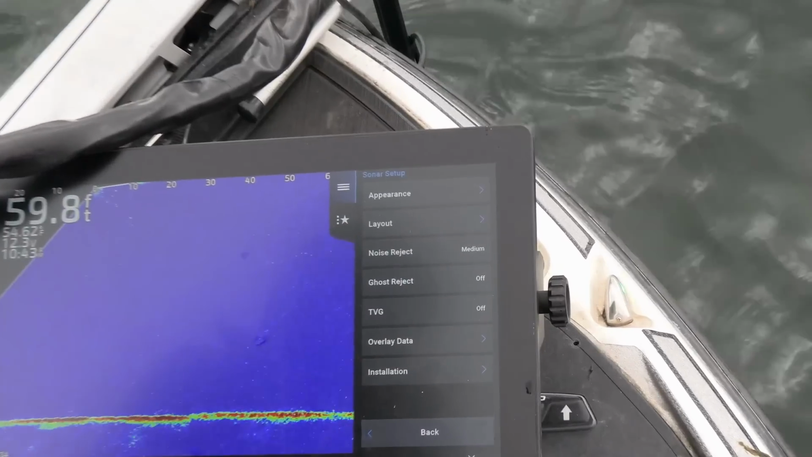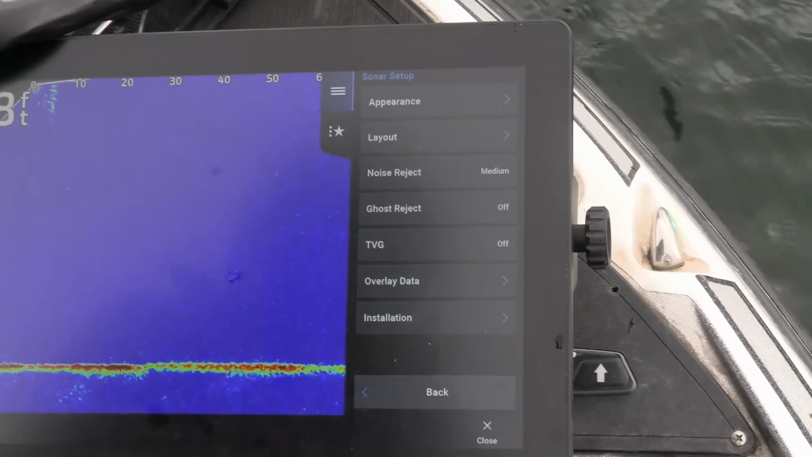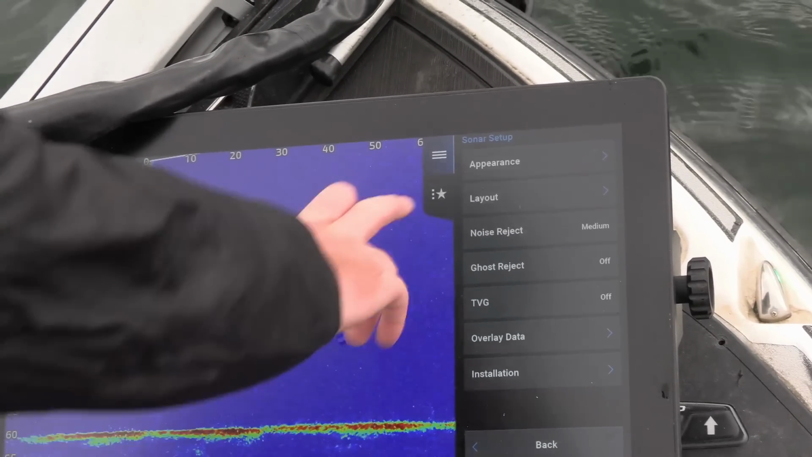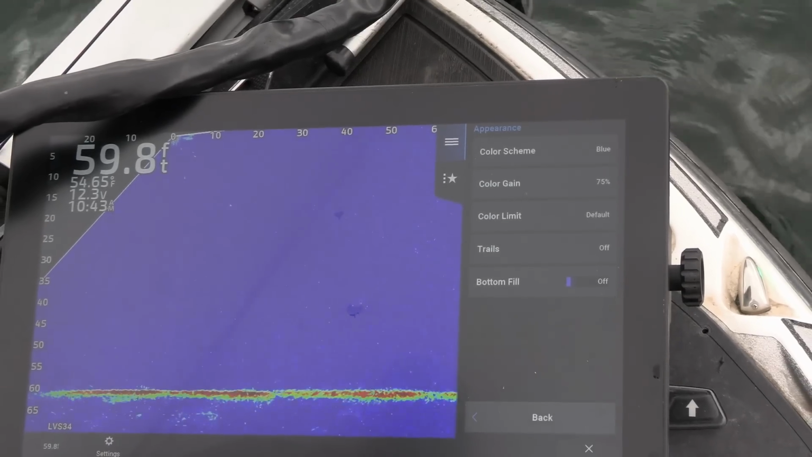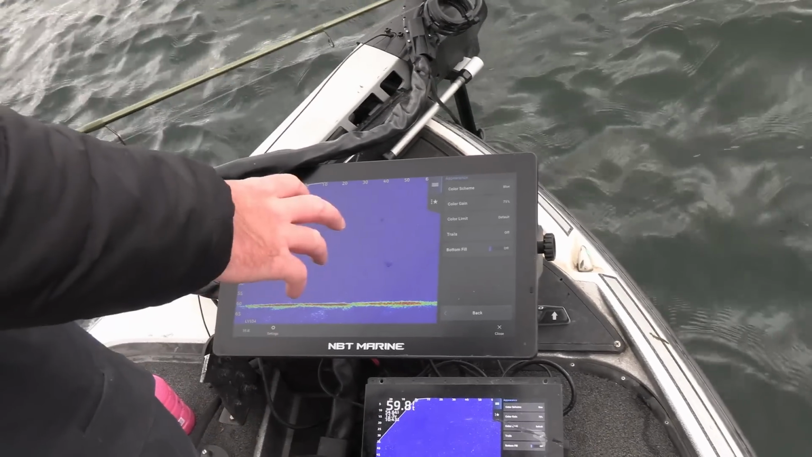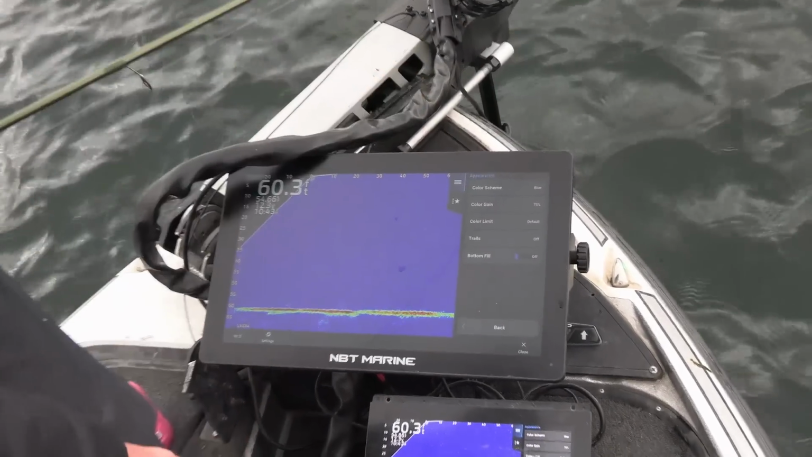Noise reject I keep on medium. Ghost reject is off, and the time varying gain is off. Obviously the color palette's blue. That's what I use 100% of the time. That's what my eyes see the best. It's totally personal preference. Some people's eyes see color palettes different than others, but I like blue myself. And color gain I keep at 75%, don't ever change it, and color limit's just at default.